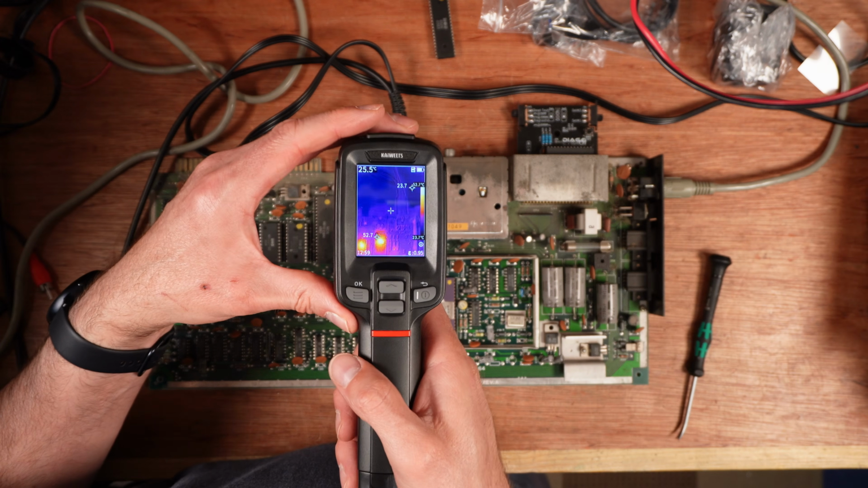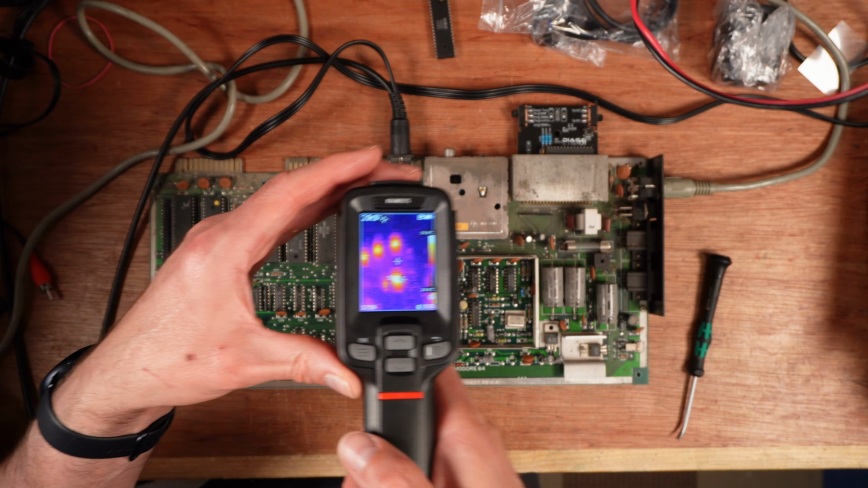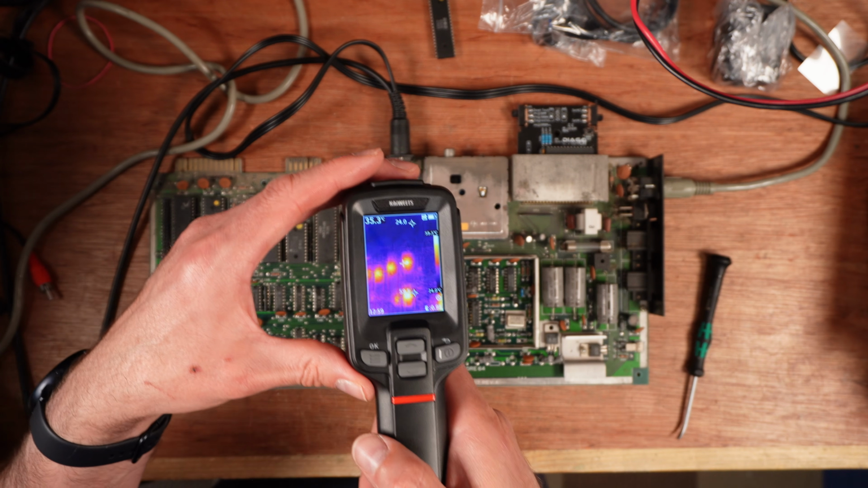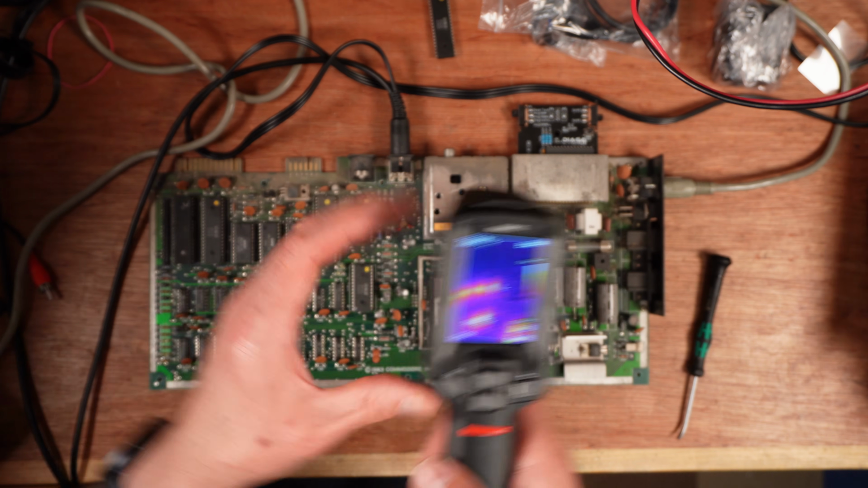I'm going to have to work out the best way to integrate it into my workflow, especially when making videos, because it looks like holding it in front of the camera, between the camera and the thing that I'm working on, isn't the way to go with this one. I might have to connect a USB cable to it and capture that on the PC itself. But we'll see. It's something I'm sure I'll get used to, and I really like it.